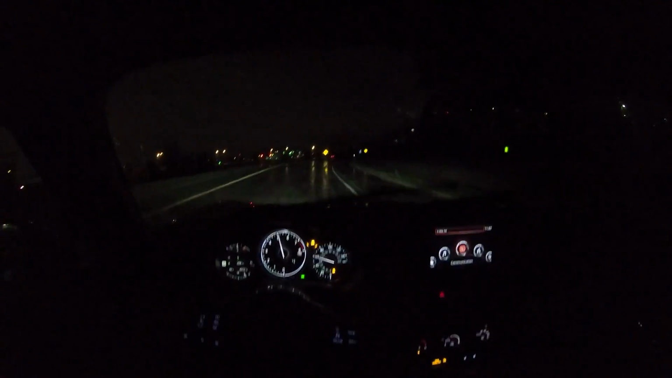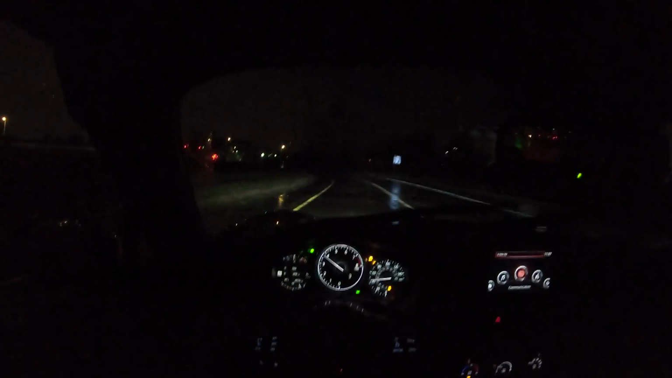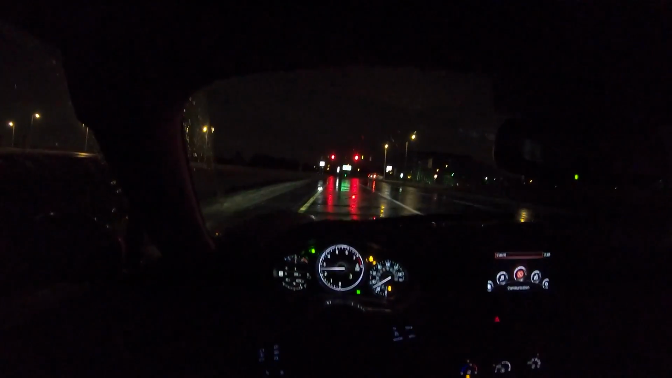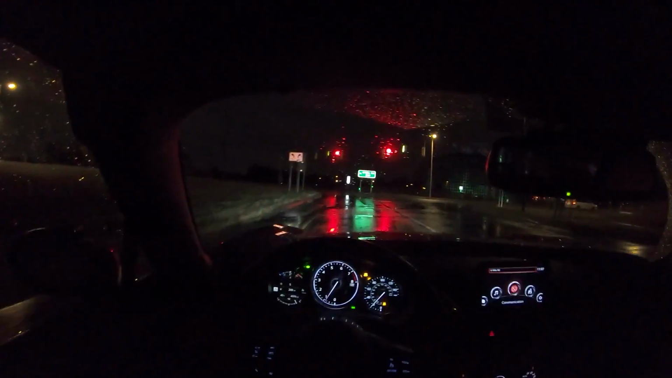Personally, I don't think it sounds as good. It's a little bit drony. It's a little bit different. My mom's RF has a really nice tone to it. It kind of comes on cam, and it's got a little bit lower of an engine note. But an exhaust will quickly fix that in the aftermarket. Not really a big deal or a deal breaker.